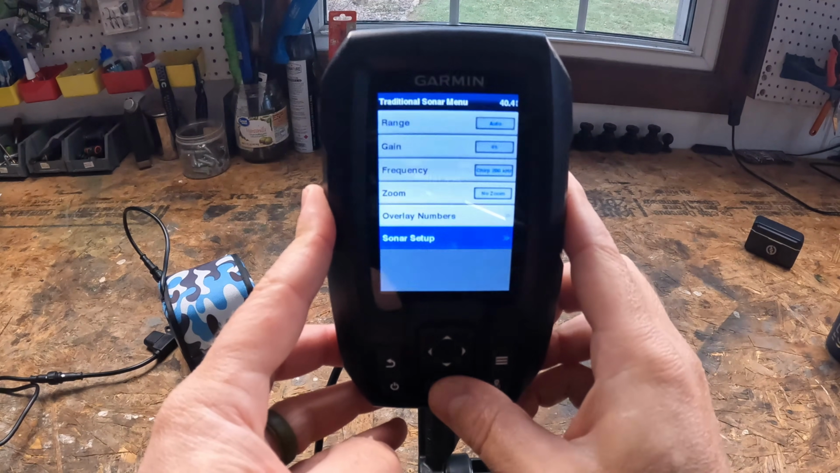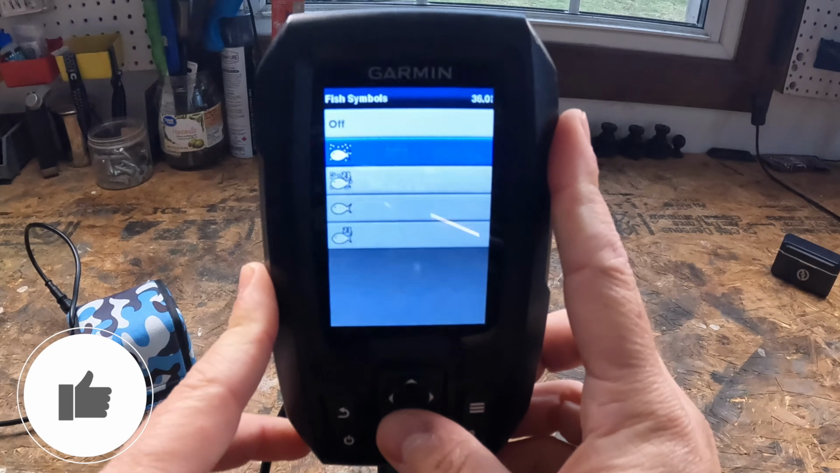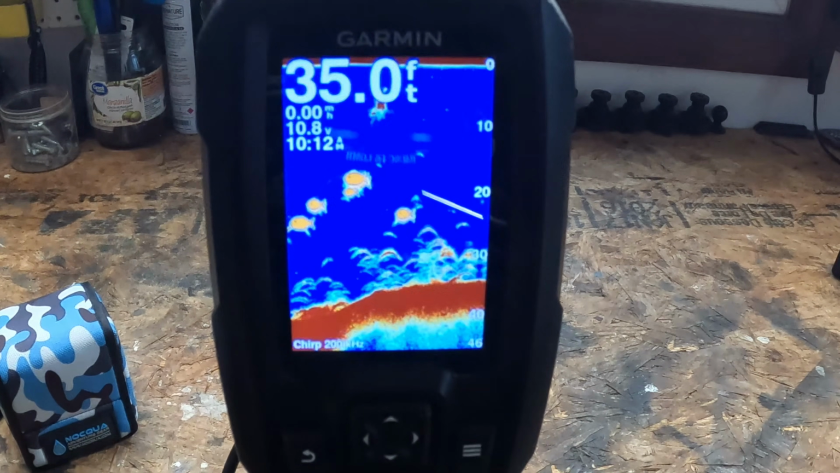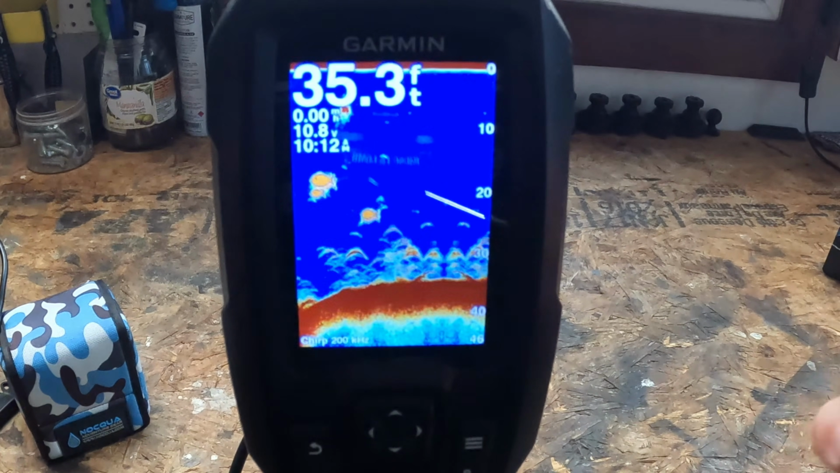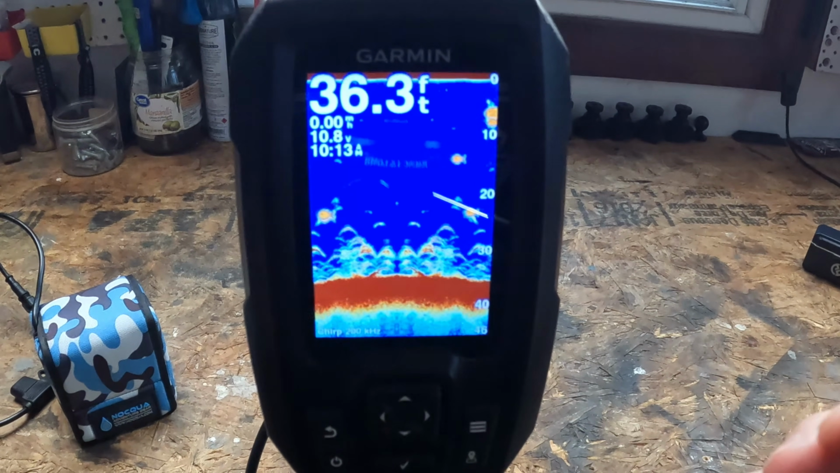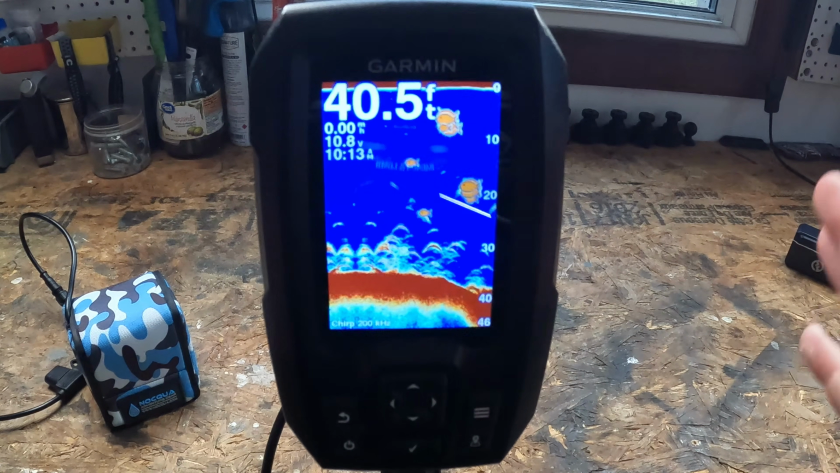And then head back to sonar setup, appearance, head down to fish symbols, and then you will see this guy right here, fish icons plus background sonar. So let's check that out and see what you're looking at now. This is where things get interesting. You get the fish icons and the raw sonar behind them. So that means you can see structure and vegetation and drop-offs and brush and rocks and humps. You're not only seeing fish, you're seeing why the fish are where they are at, right? So great for brush piles and weed edges and offshore structure fishing.